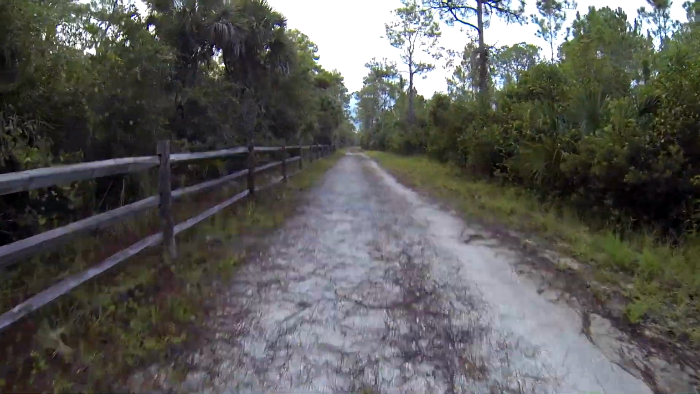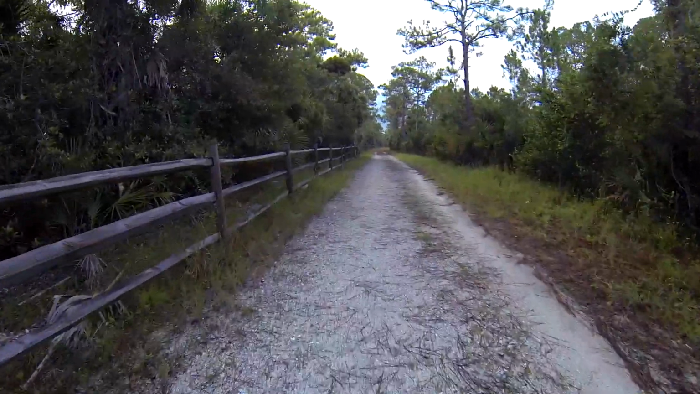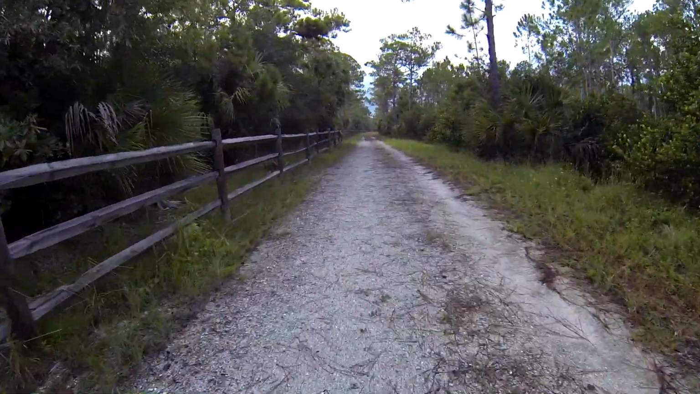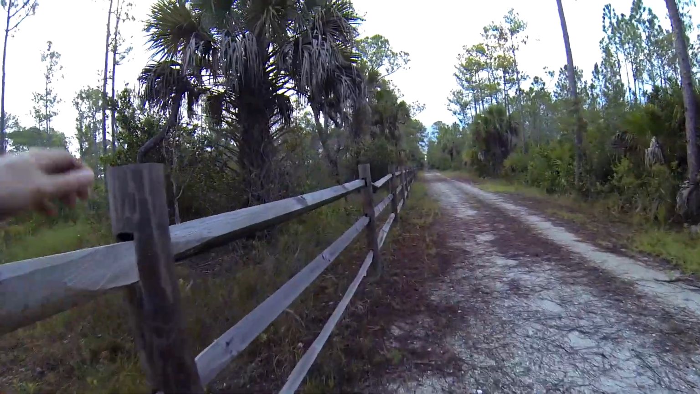I've been out here a couple times before. It's a pretty cool spot. I've seen some deer. I put the trail camera out here once before and got some deer and bobcats and possum and raccoons, so should get some action out here. Gotta jump the fence here.